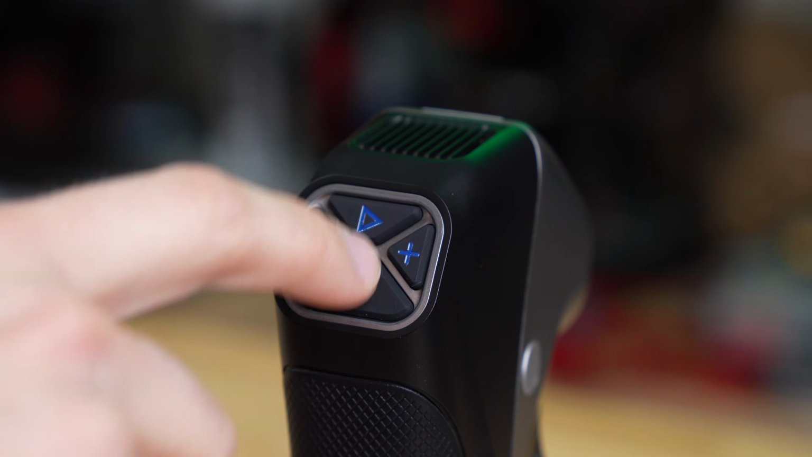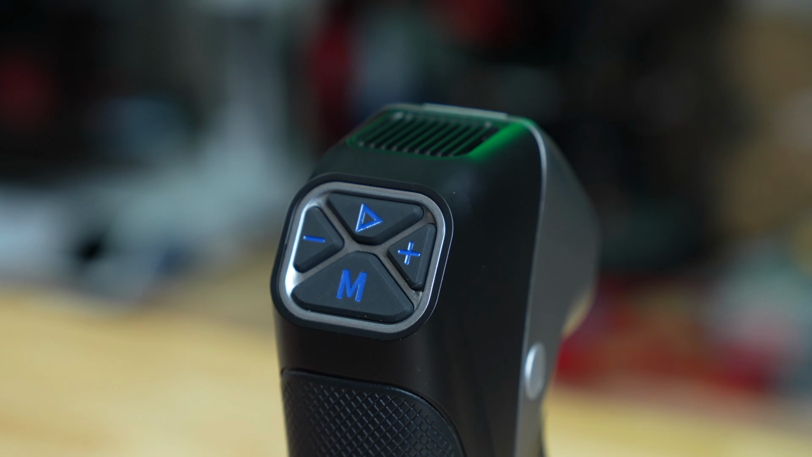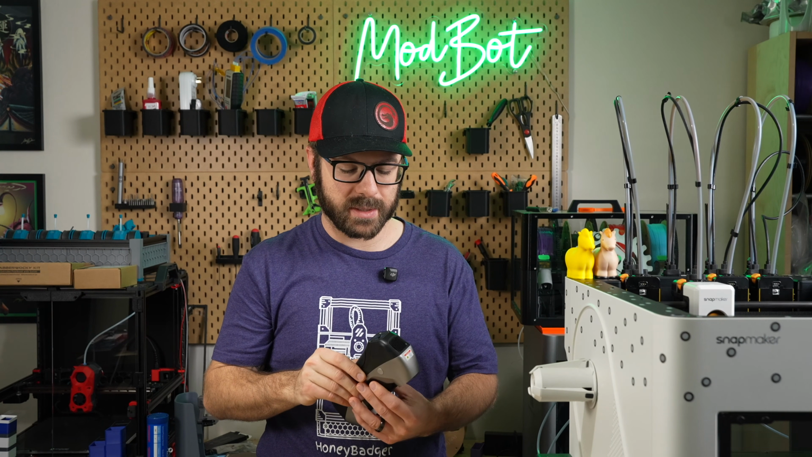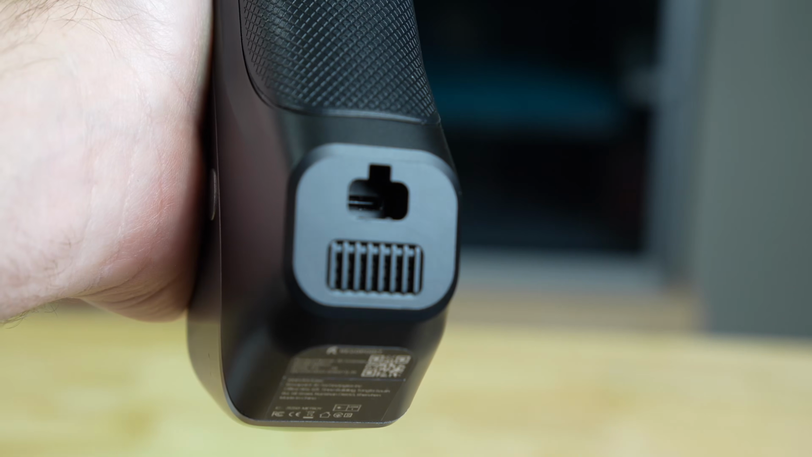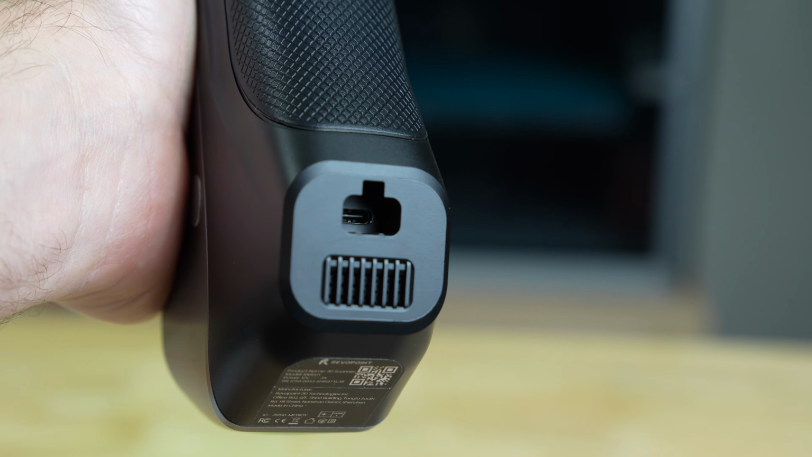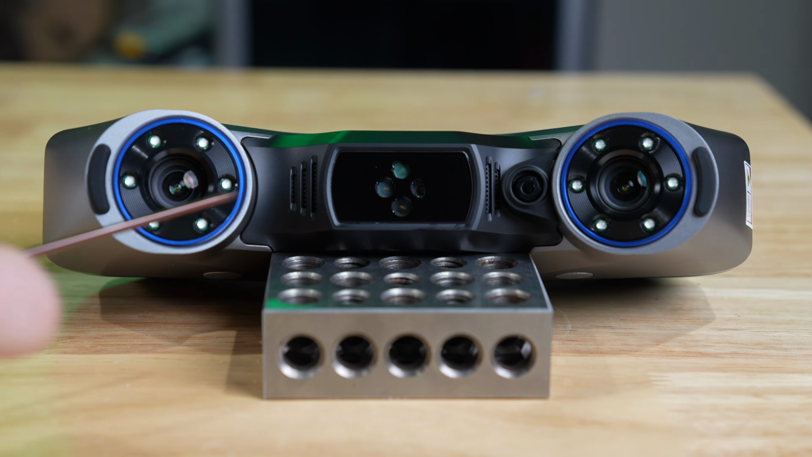This includes a pause and start button, exposure adjustment, and a menu button. Really, the only one I found myself using during the scanning process was the pause play button, so that way I could set the device down and take a closer look at my scan. On the opposite end of the scanner, we have our single USB-C input that is used for both data and power.